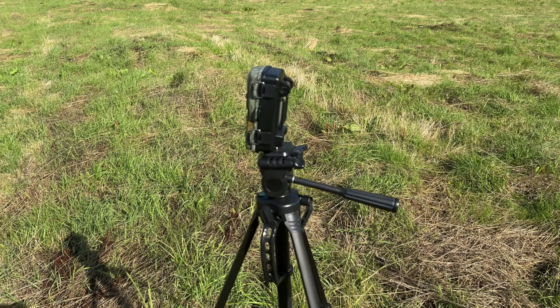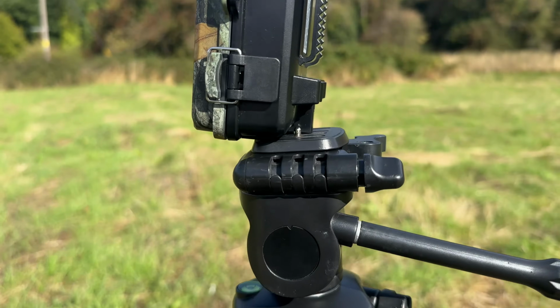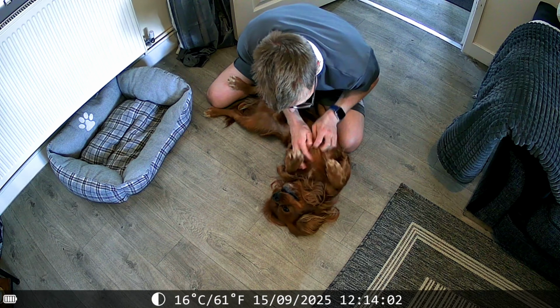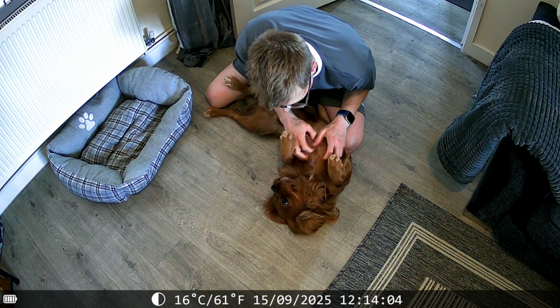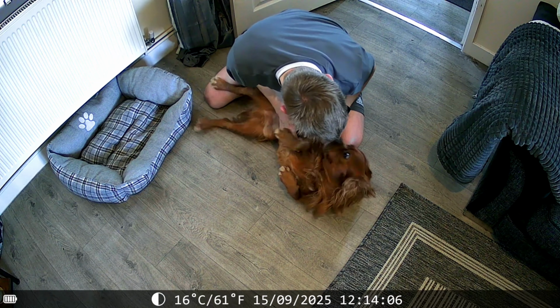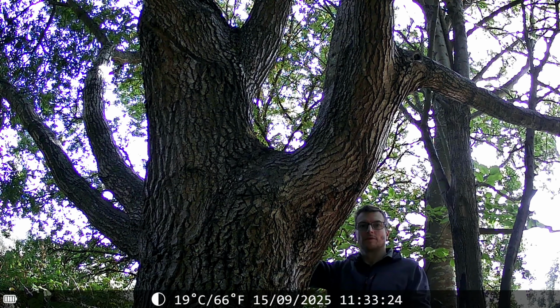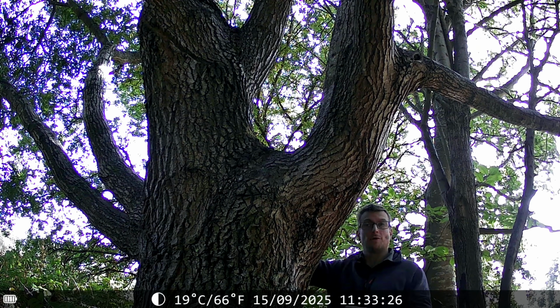So let's talk about the image quality. There's a few things to say here, but I'll say this. Overall, I am very pleased. And certainly with the night vision footage, I am very, very pleased, and I would indeed recommend this camera. And you can see some of those indoor shots are nigh on perfect as far as I'm concerned.